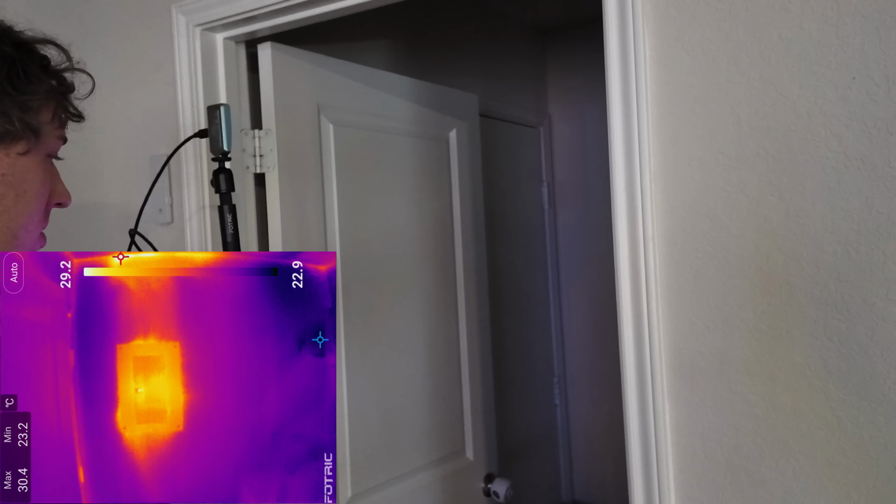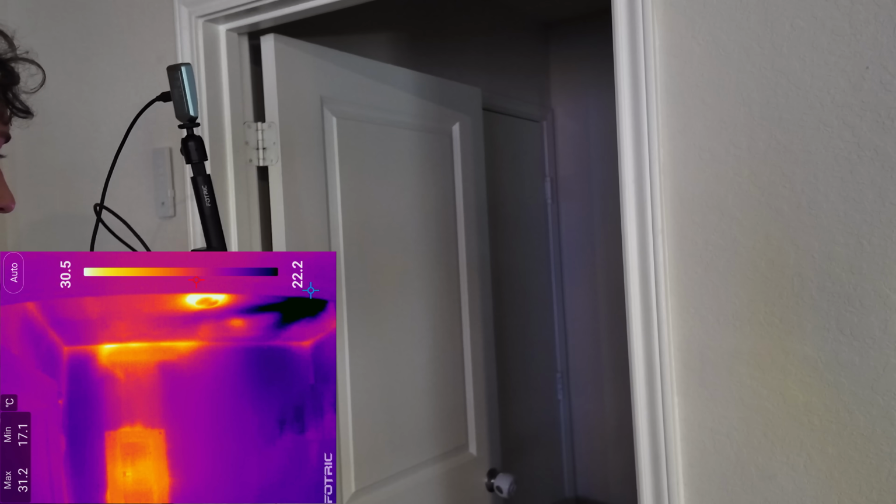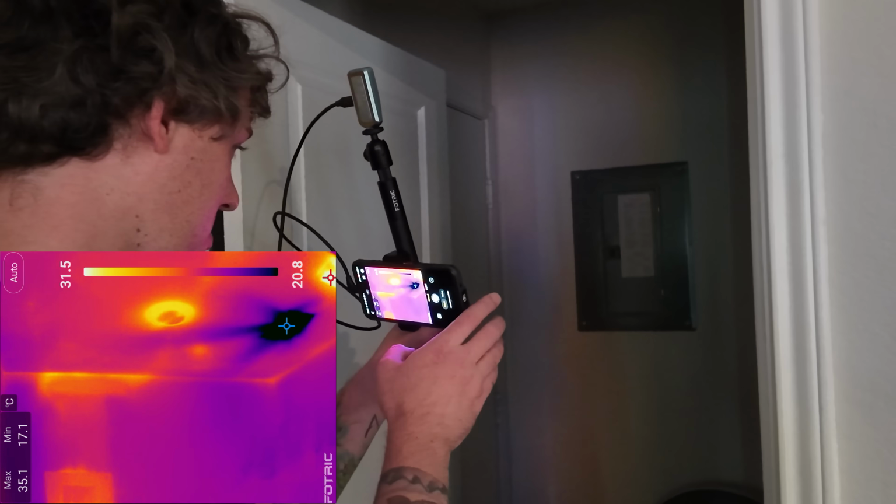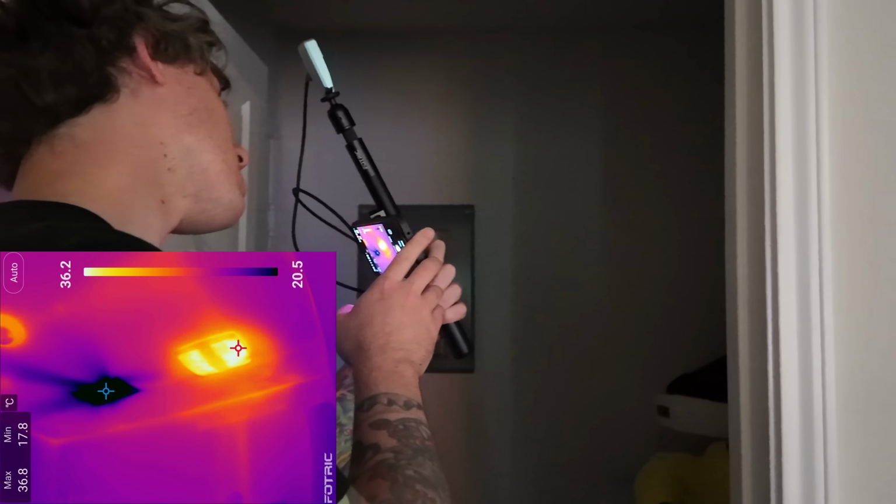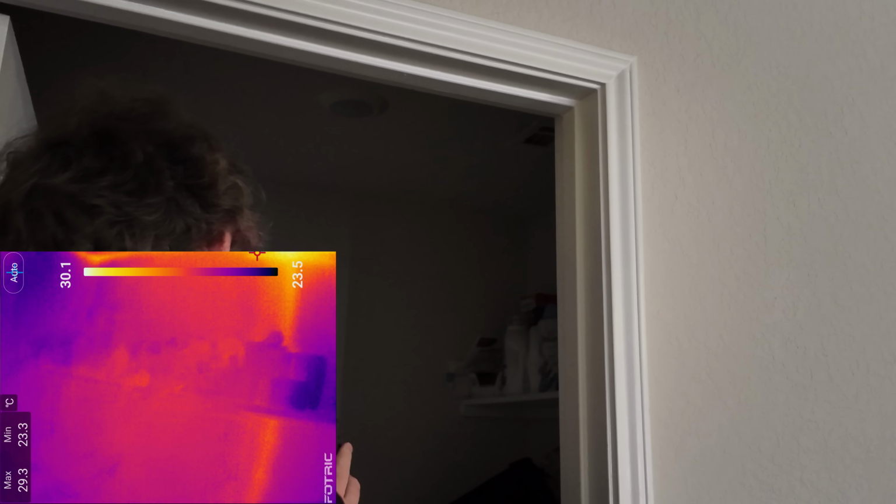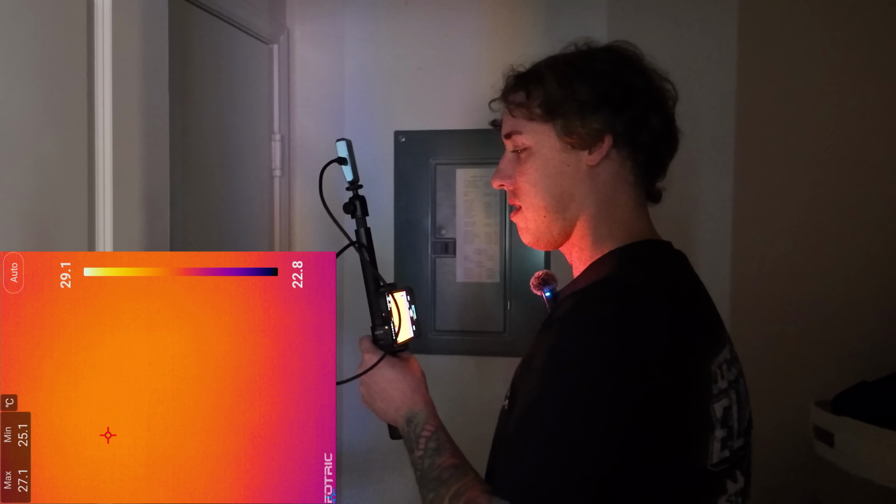Okay, there's the breaker panel. That thing is hot. And then you can even see the power kind of coming up, the heat. And there's the AC vent up there. There's my exhaust fan, which looks like is actually letting in hot air from the outside. So that's good to know. My garage is not insulated.